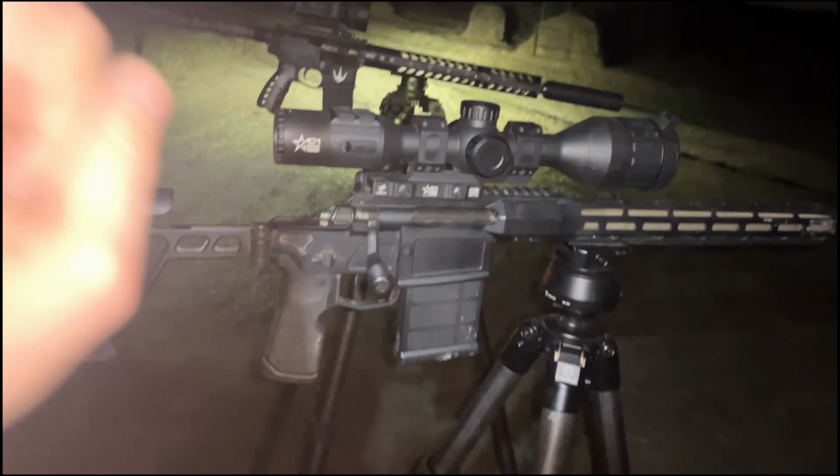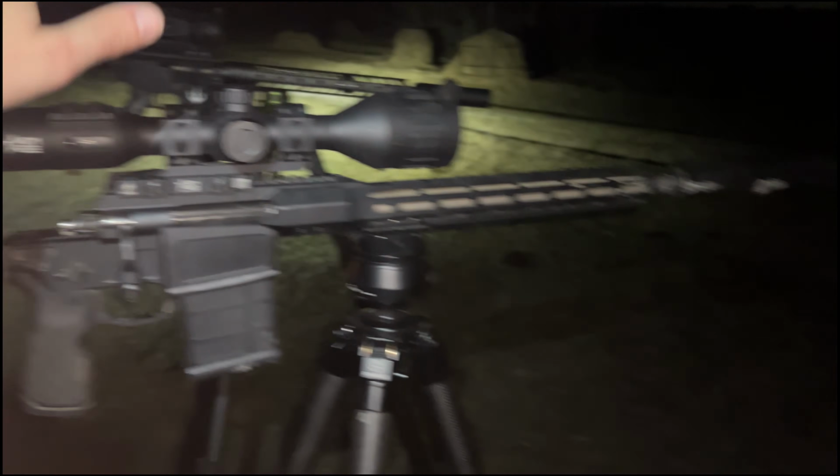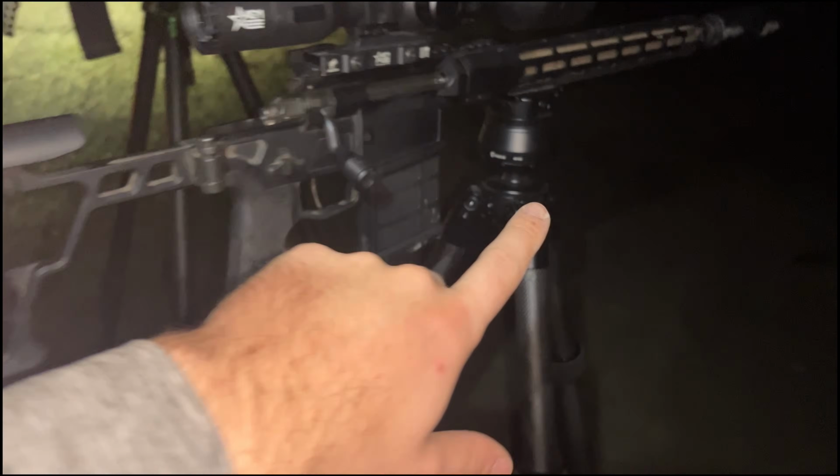But now, I guess while we're here, I'm going to quickly show you guys what we're running. This is actually the rig that he's using tonight. I just shot the coyote with it because I was in the passenger seat. My Sig Cross 308 with my Lone Star Outrider, my Adder V2. I got a whole video about this on that Fano tripod.